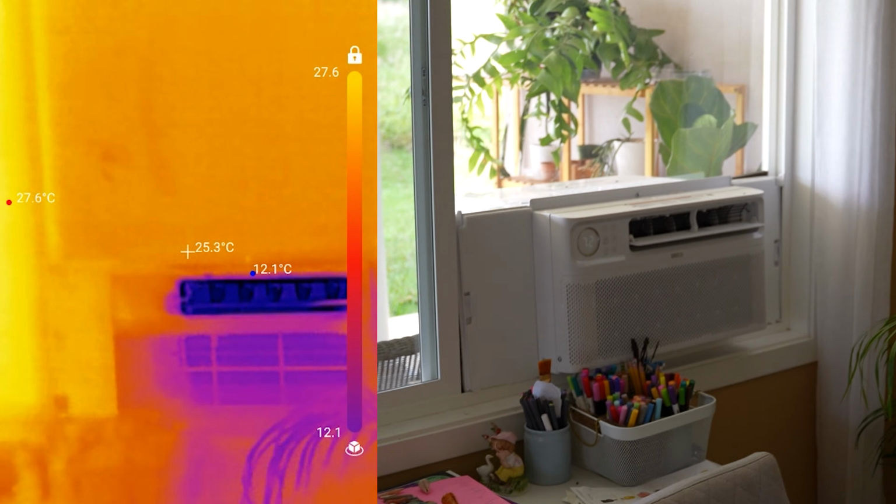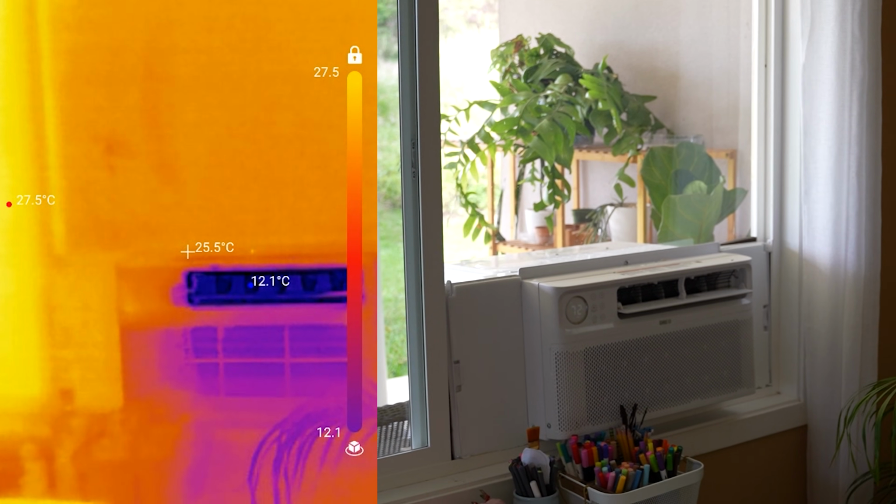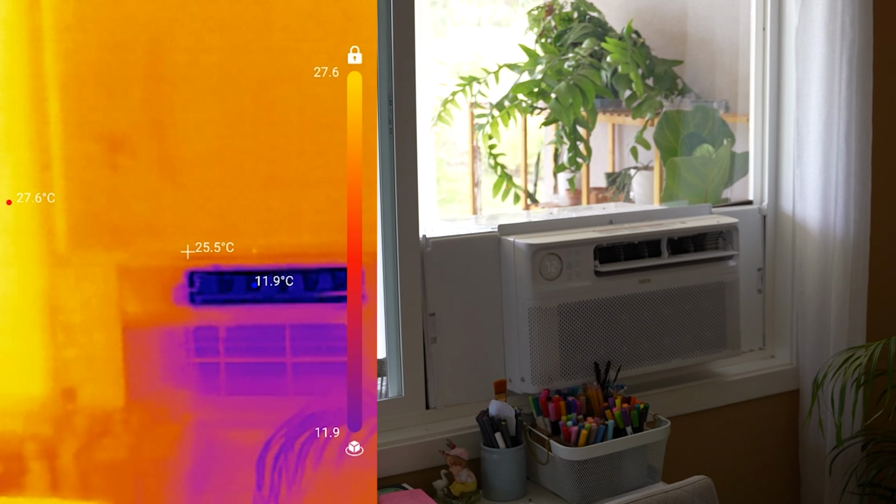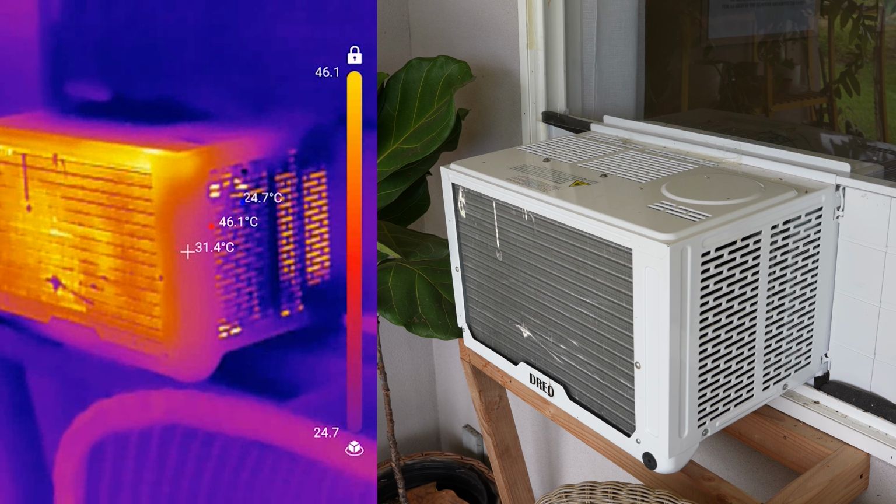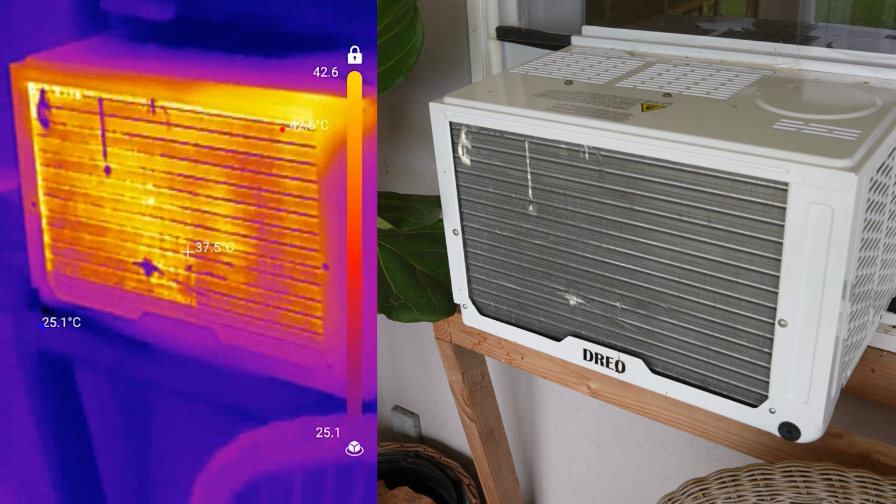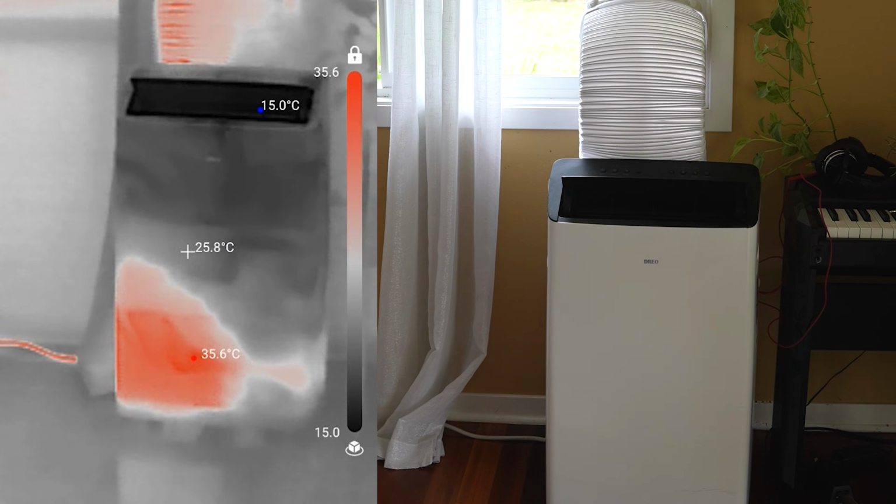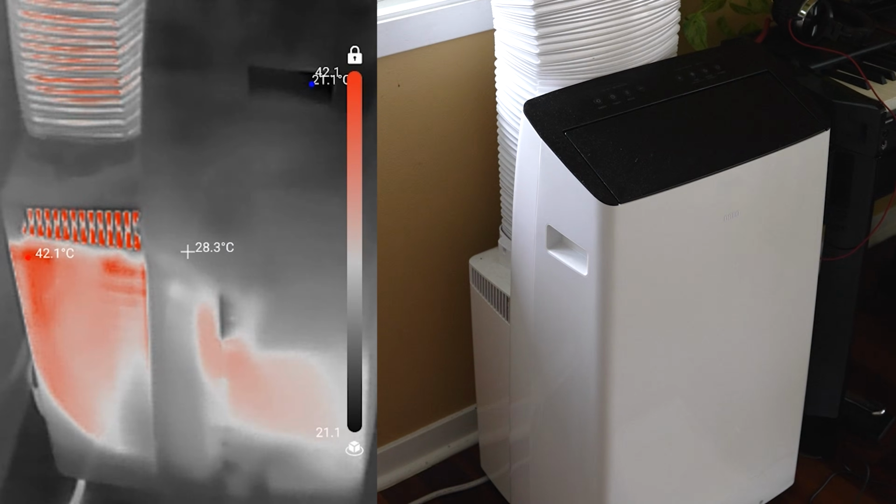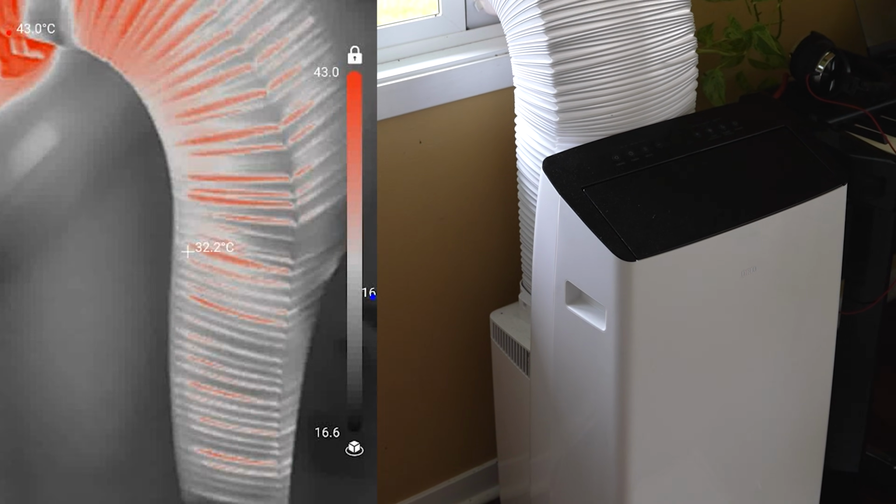By the way, I filmed this during the day, so the window is extra bright. But notice how the unit itself does not have any hot spots, only cold spots. That's because the hot side of the air conditioner is outside. This is why window air conditioners are more efficient than portable air conditioners. Just take a look at my portable AC. There's a massive hot spot which is inside the house. Plus, the vent hose gets hot too.